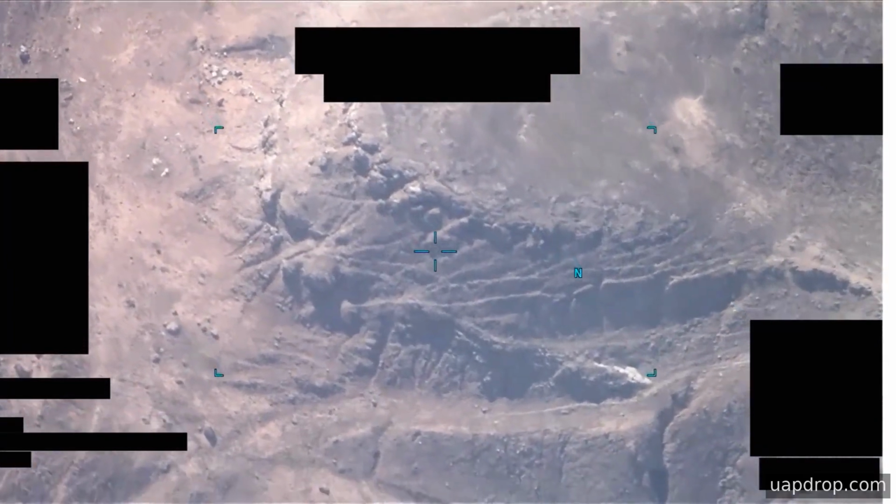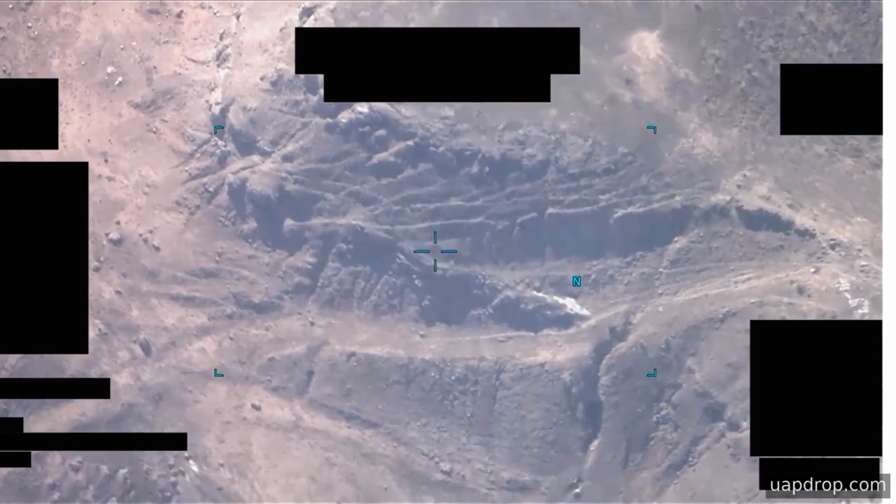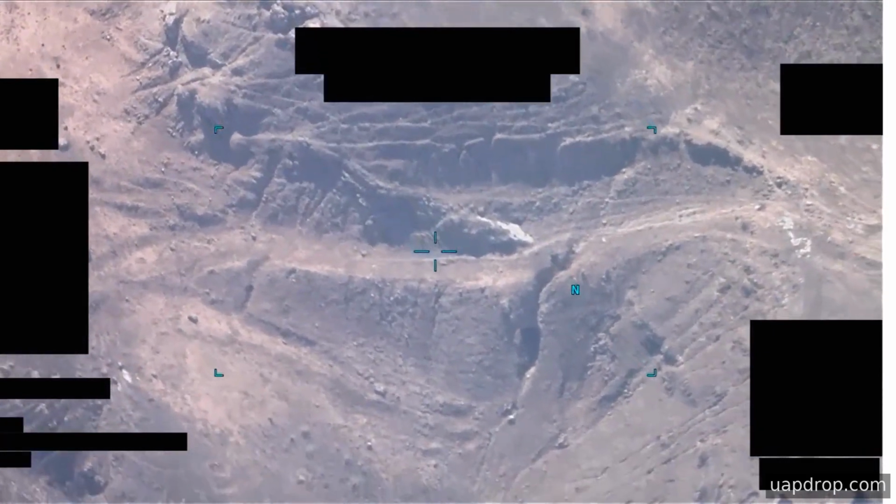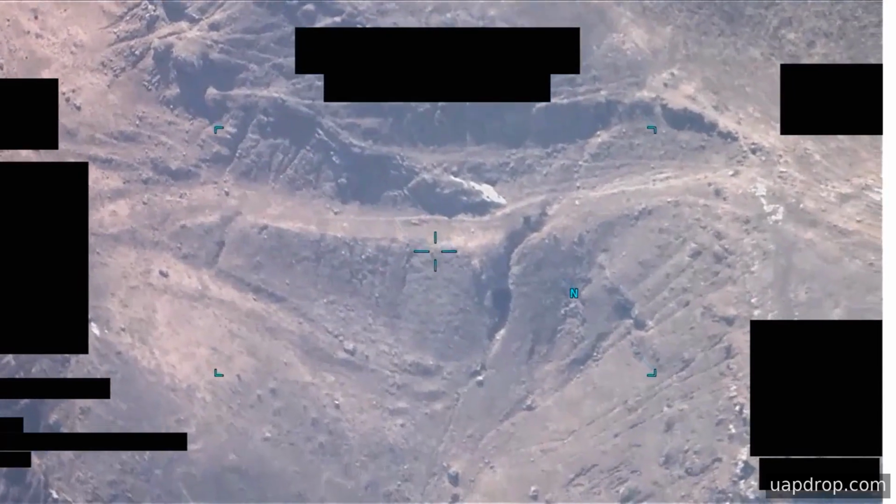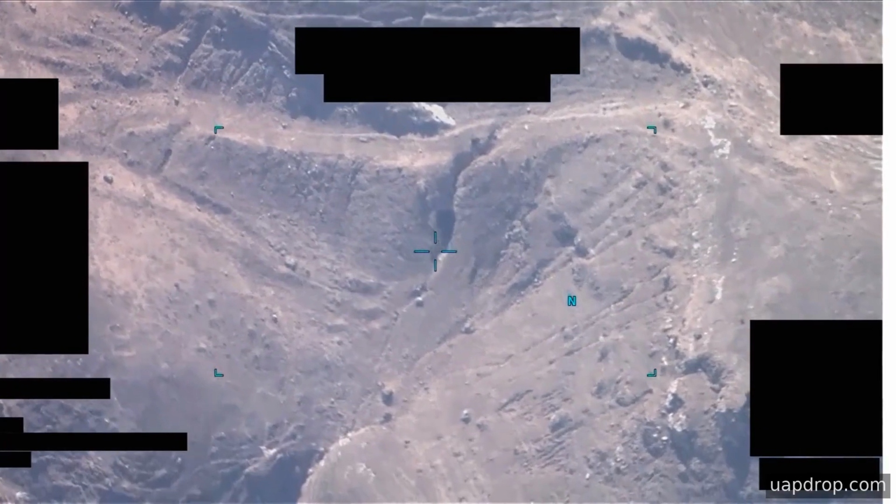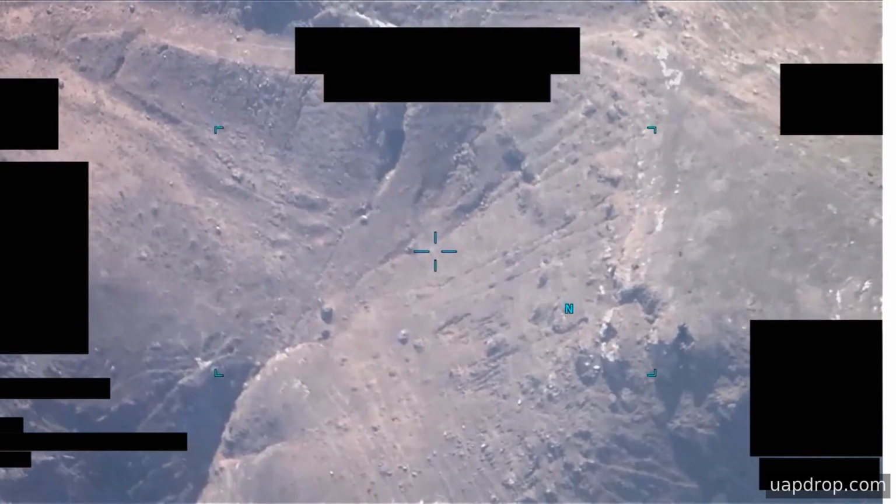Visually, the clip begins with the sensor operating in a mode that emphasizes thermal contrast. An area of contrast appears from the upper right of the frame and moves across the scene toward the lower right. The platform's sensor then pans to follow that area of contrast, keeping it close to the center of the screen for an extended interval.